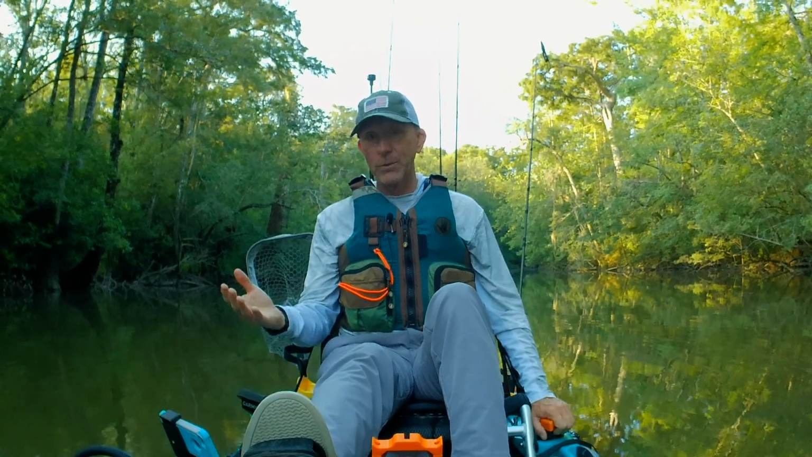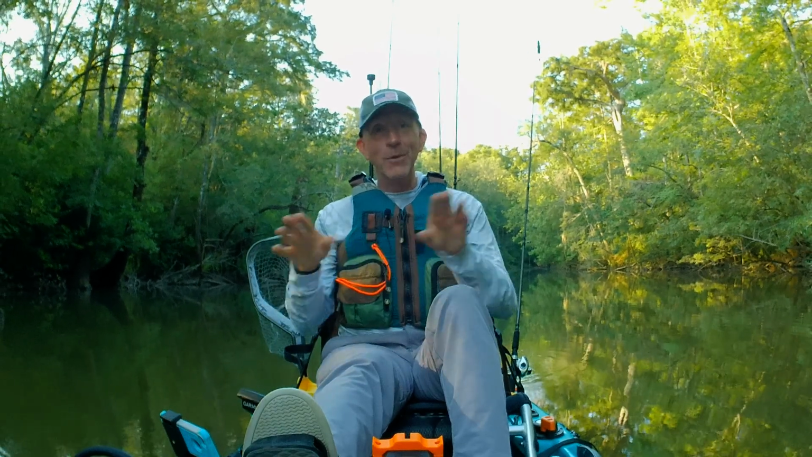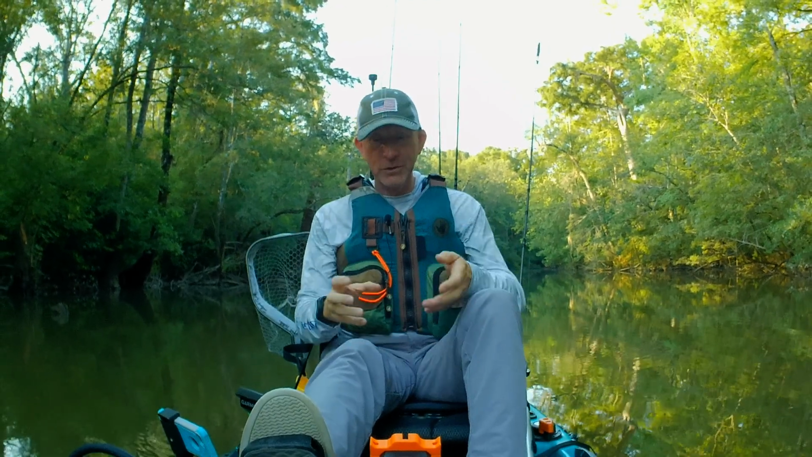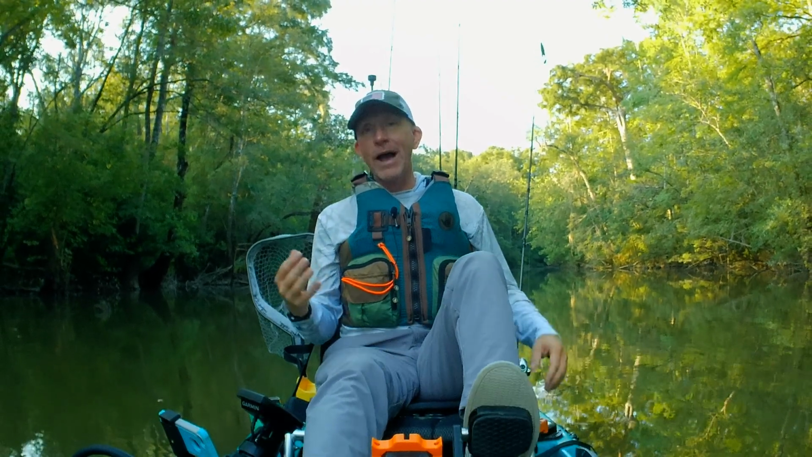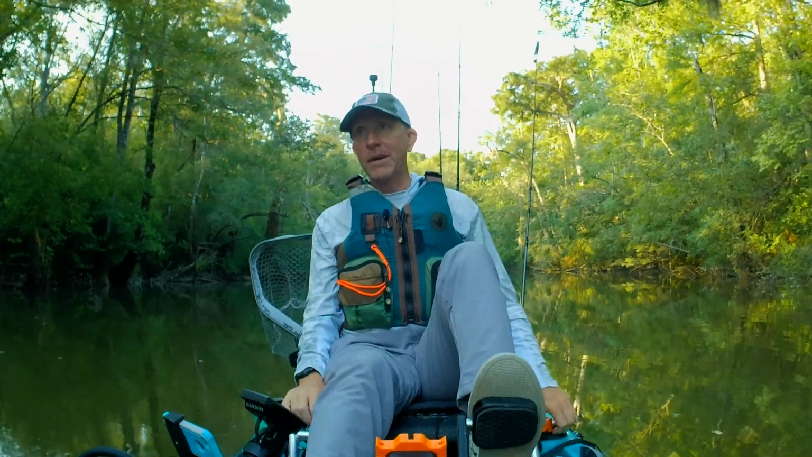I don't have to worry about it getting wet. I've been caught in a couple of rainstorms with the Garmin. No issues whatsoever. If all of a sudden I saw dark clouds moving in right now, I'd have to take my phone and try to put it somewhere where it could stay dry. With the Garmin, it's no issue whatsoever. So I absolutely prefer the Garmin. Neither one of them are bad.